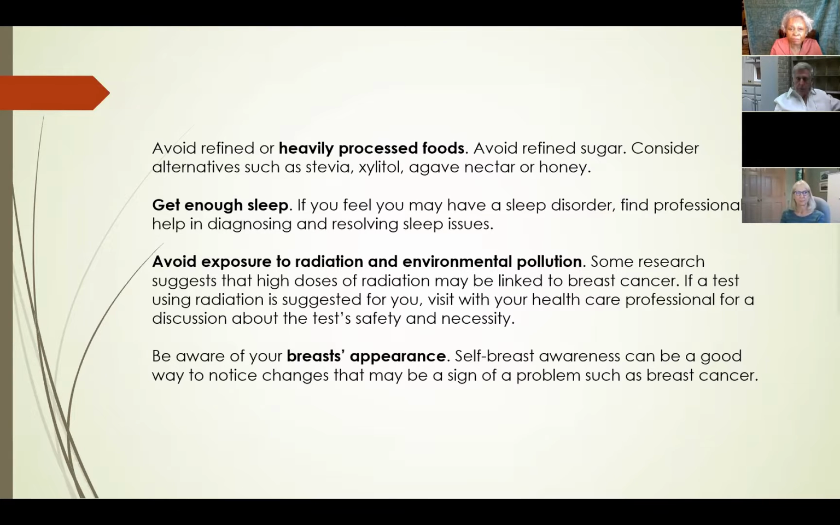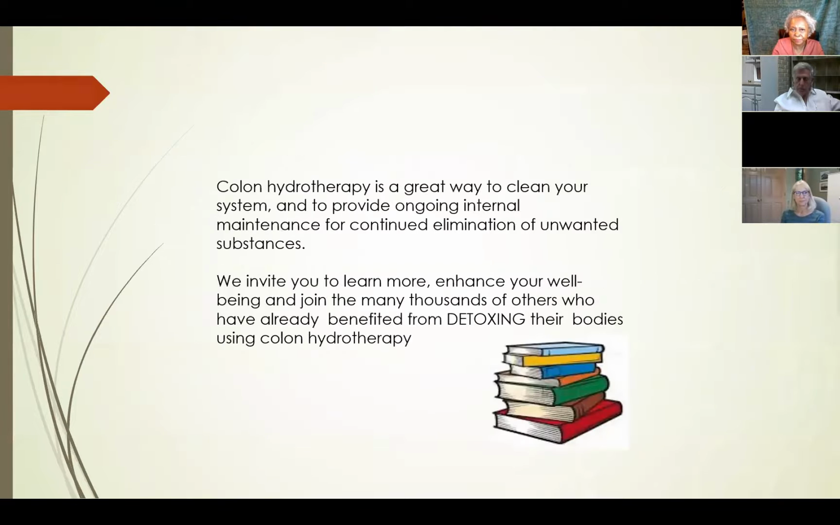You also want to make sure that you're aware of your breast appearance, because a lot of us, sometimes we're so busy that we just don't pay attention, and that's really important. Self-awareness is important.